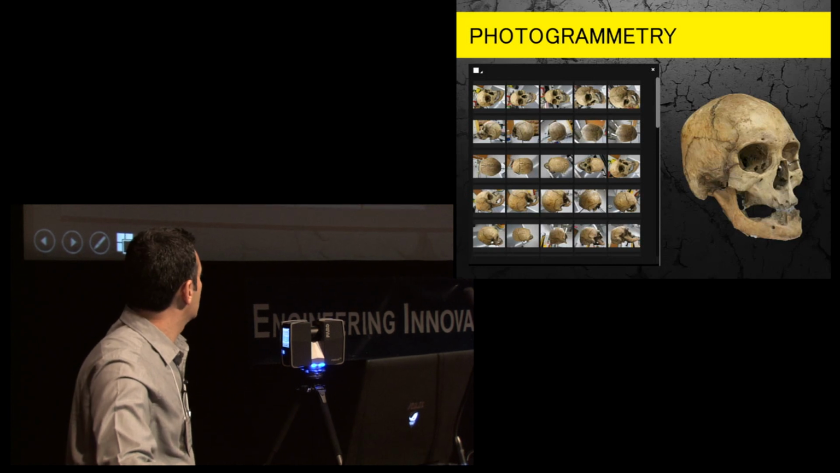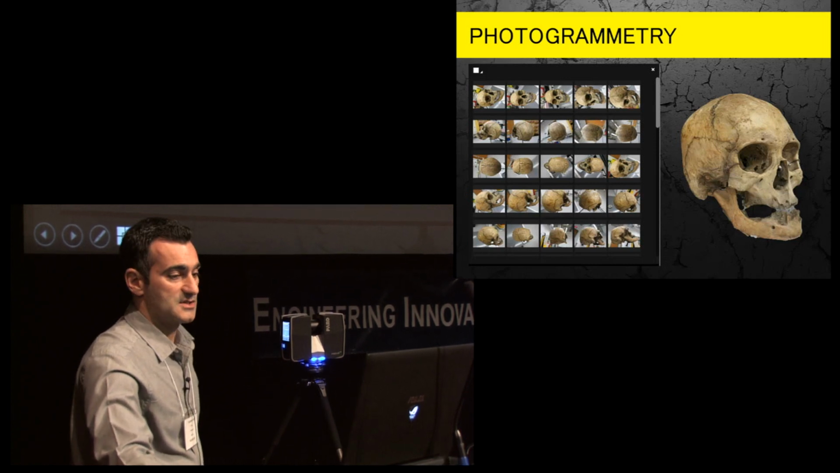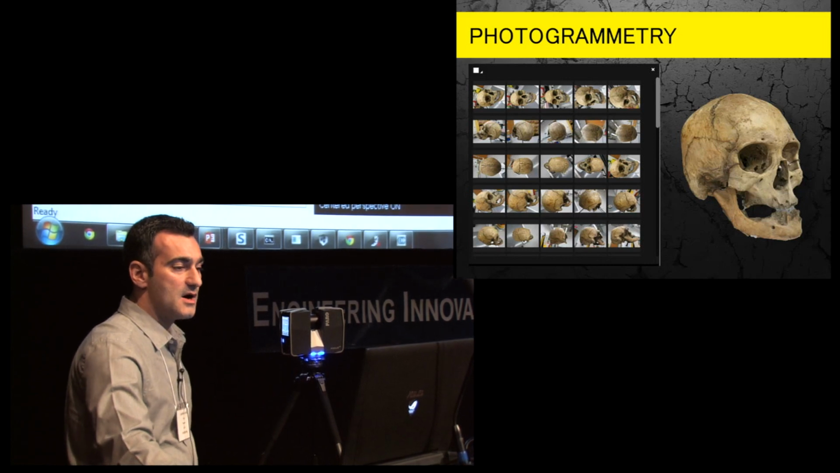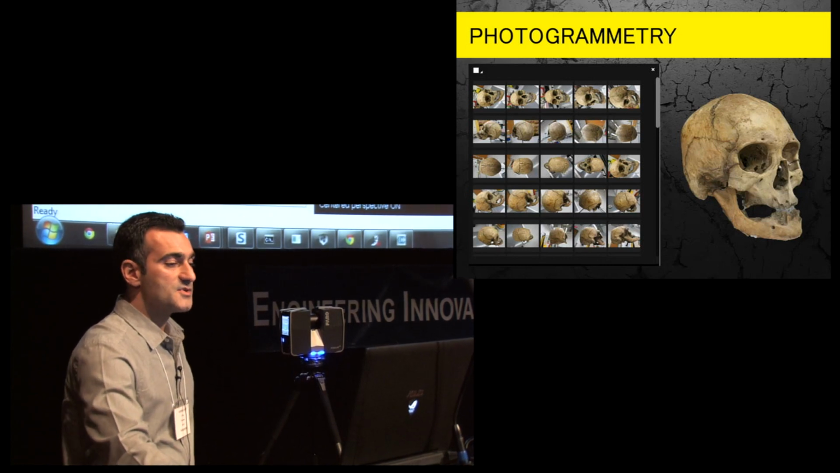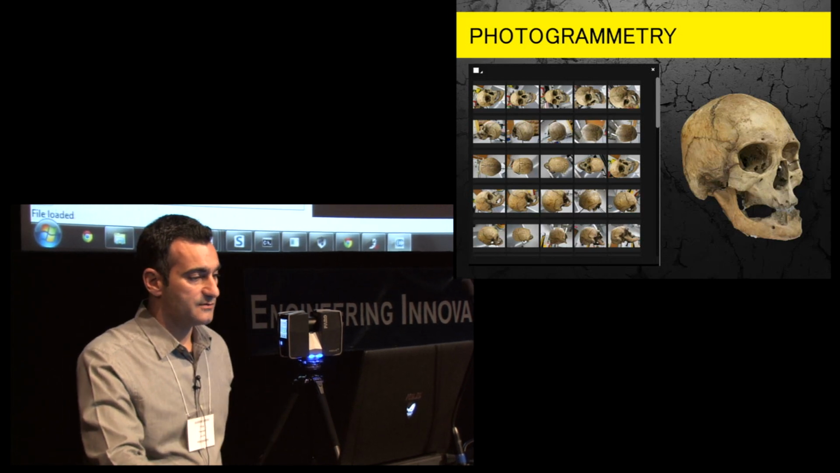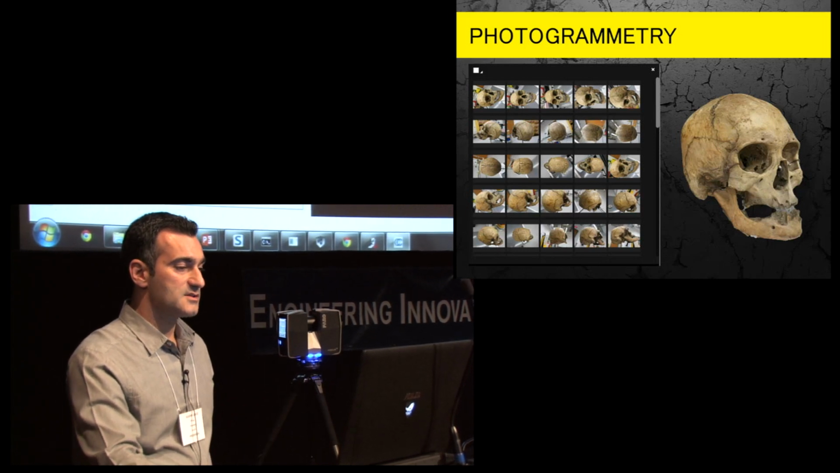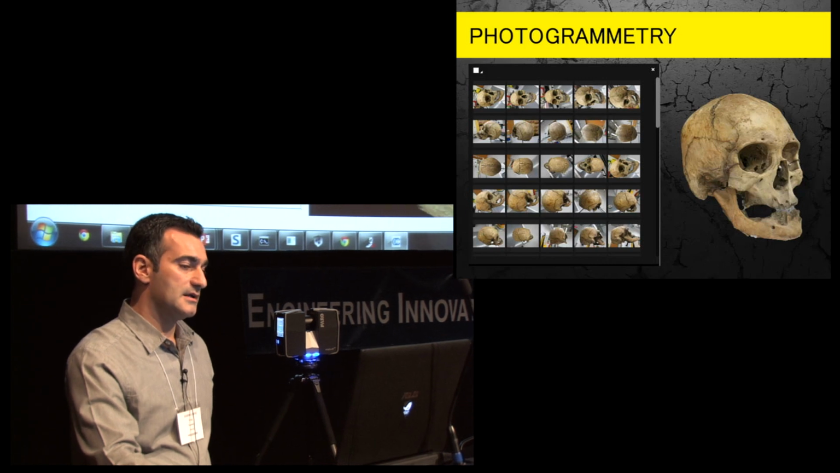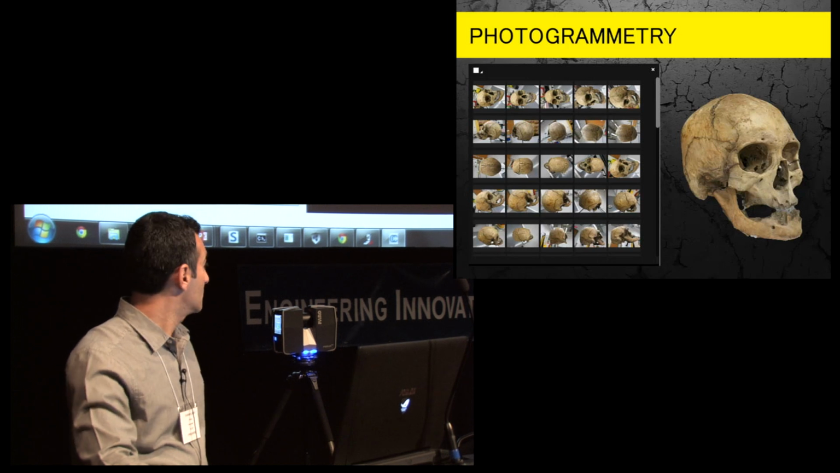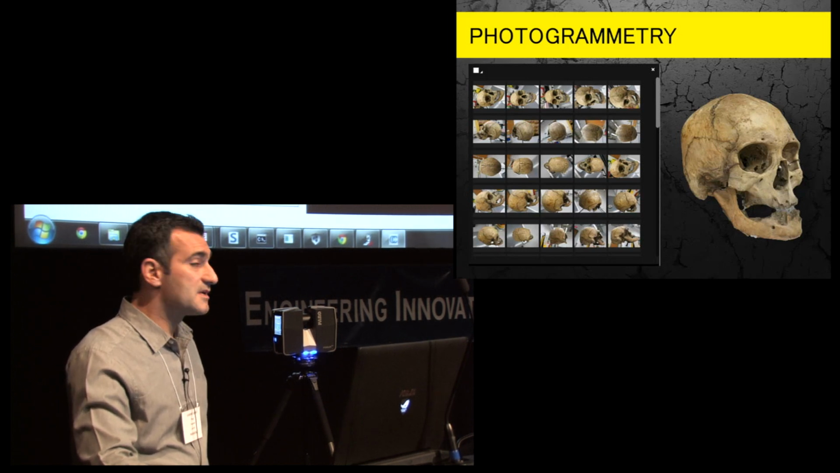On the left, you'll see I've got a whole bunch of different photographs that were taken with just a standard digital camera. And on the right there, I had a model of a skull. So I'm just going to bring this up here, and I'm going to show you what it looks like. This is actually a reduced version, but you get the idea. You get some really, really good quality results here. You see the sutures, you see really nice color and texture. And so now this can be extremely useful.